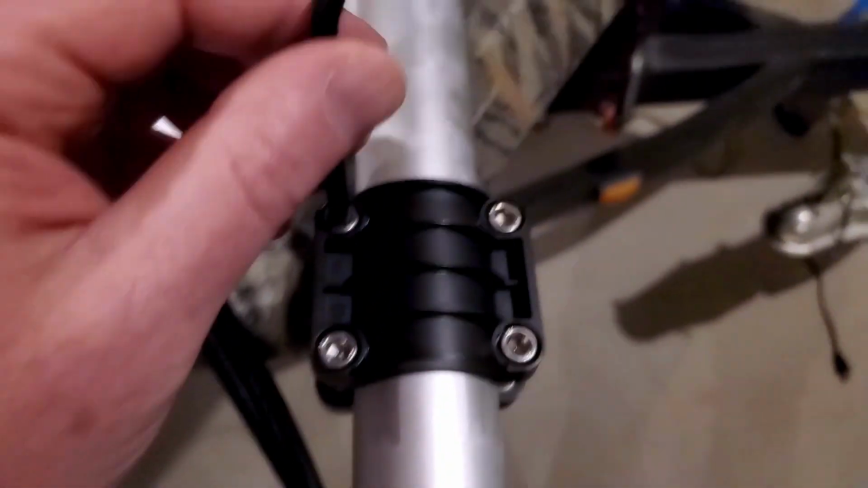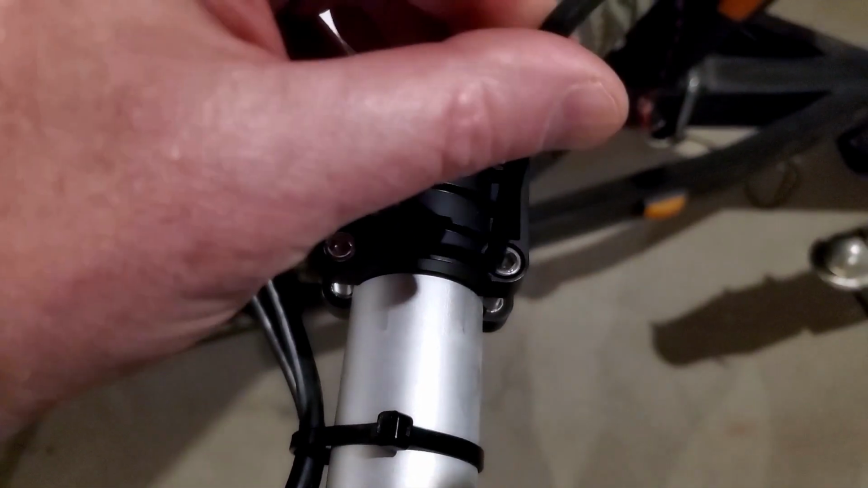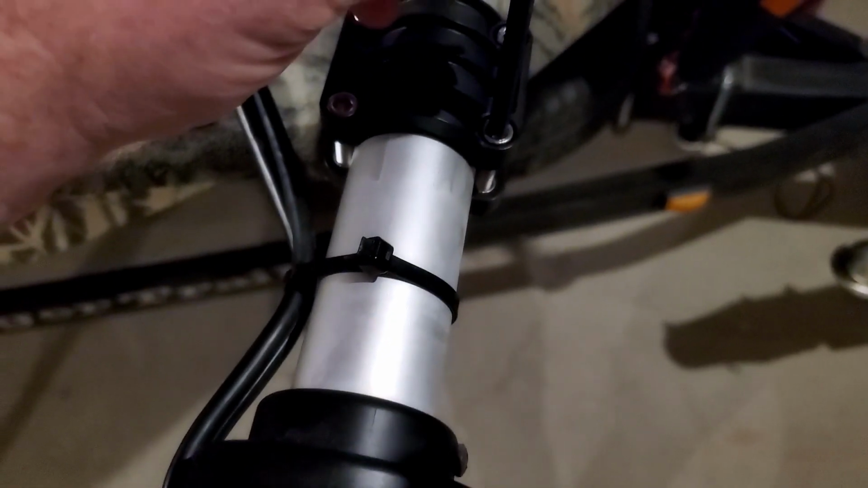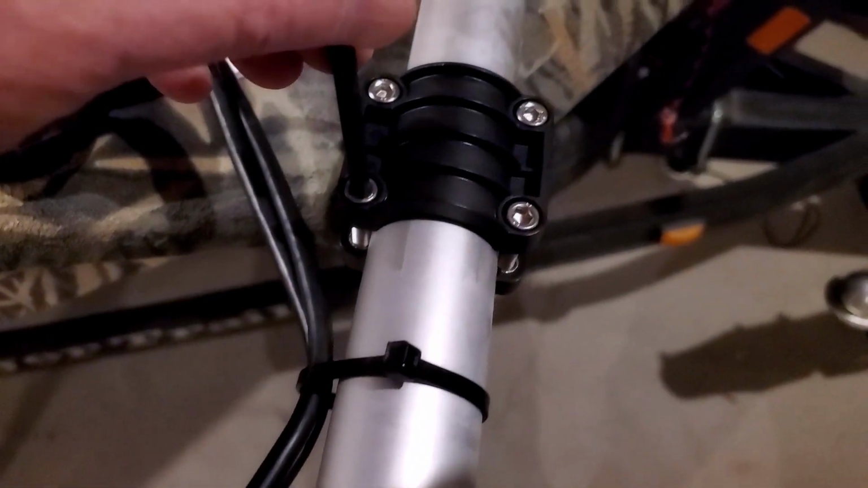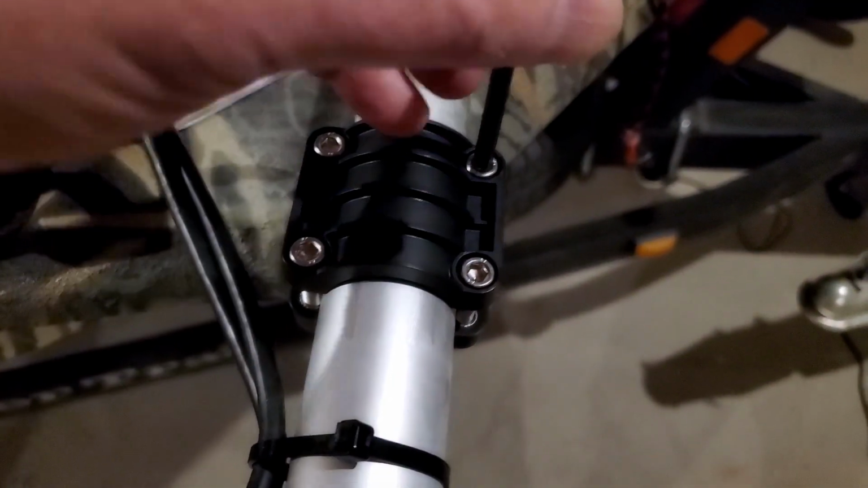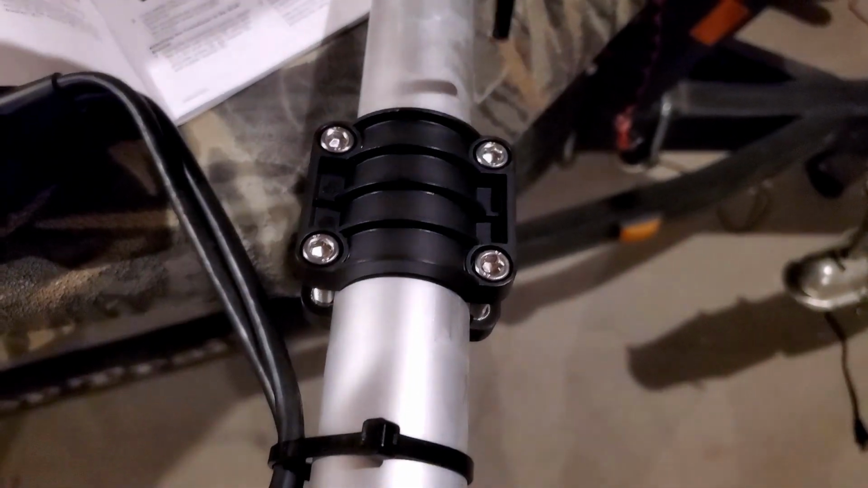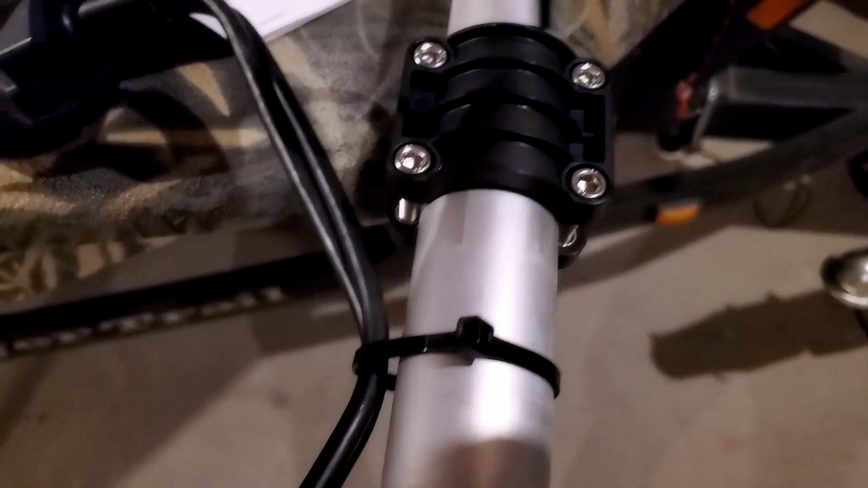And then when you start doing this, you want to go in a crisscross pattern. So upper left, lower right, upper right, lower left. So just crisscross them and only tighten them a very little each time. You don't want to torque them down one bolt at a time. You want to just keep crisscrossing until they're nice and snug.